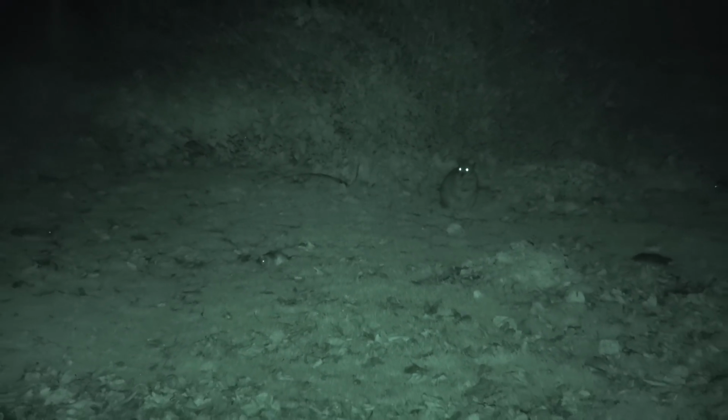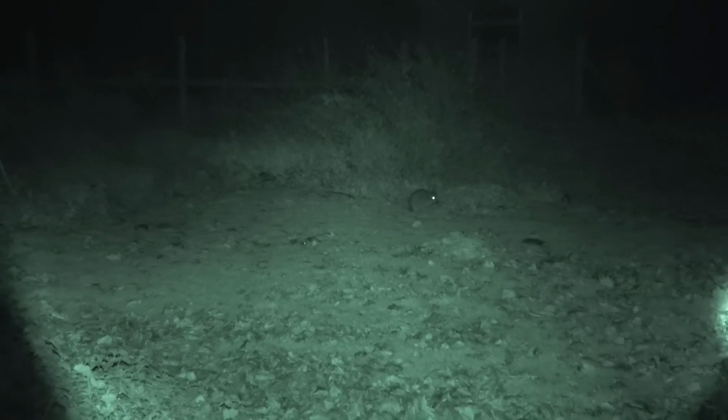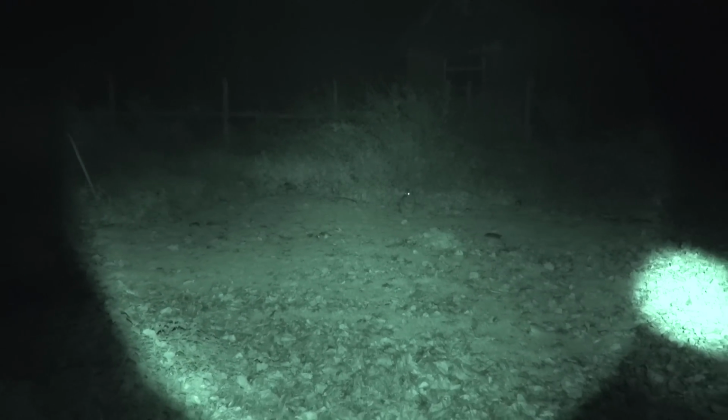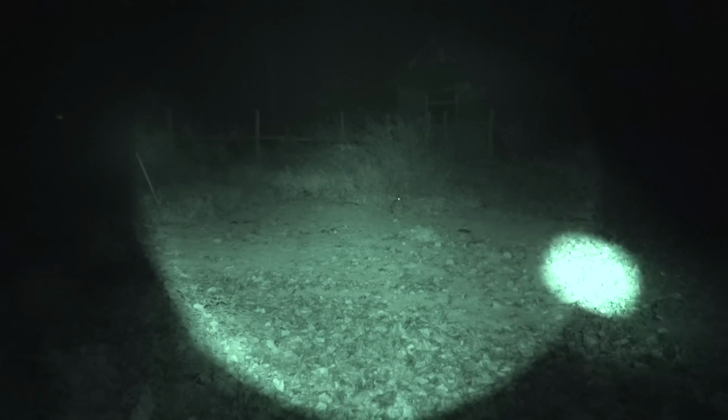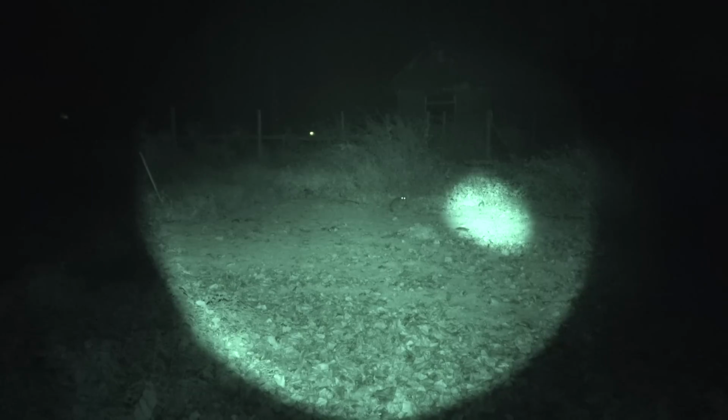One of the bits of kit we've got which is quite handy is the camcorder I'm using here, the Sony AX50. I've put an additional IR on that, and the gamekeeper who stood to my left is using this to spot, as you can see, a rat there moving just to the right of the wallaby, and that intense IR is the IR that's on my rifle.